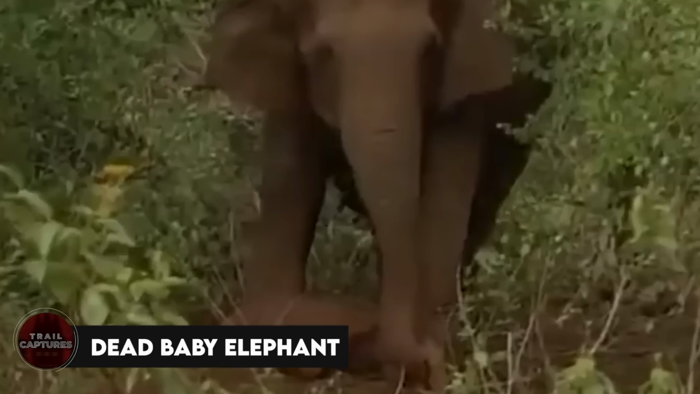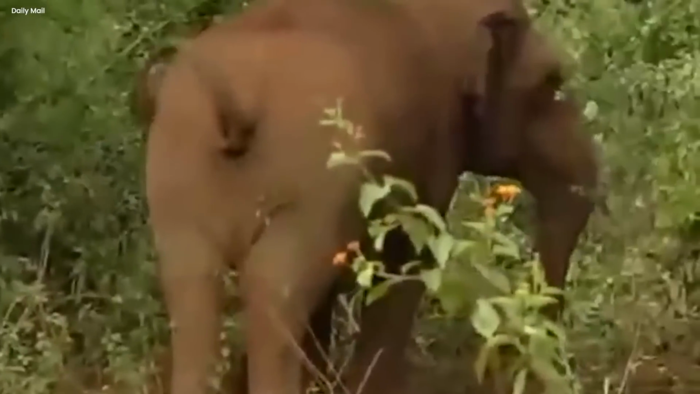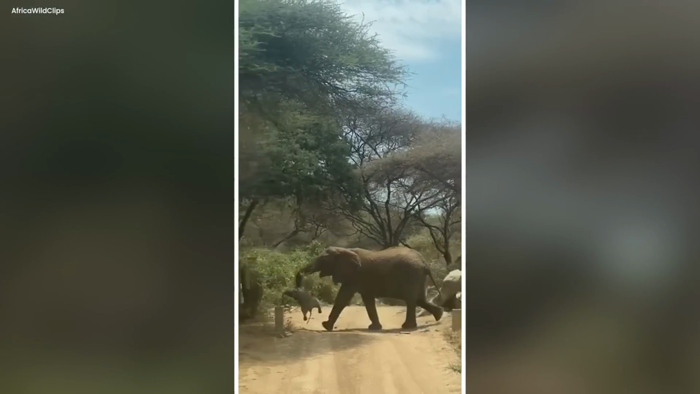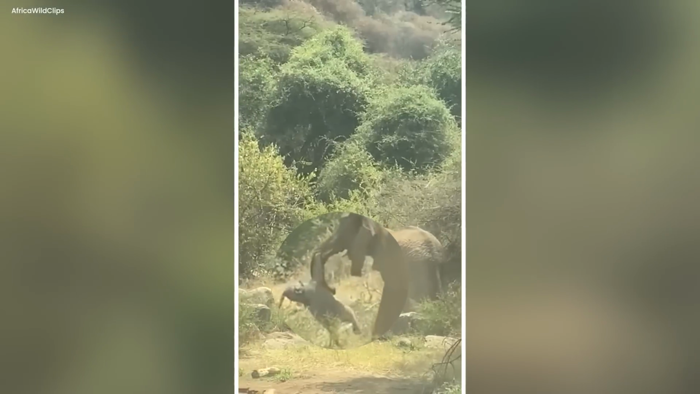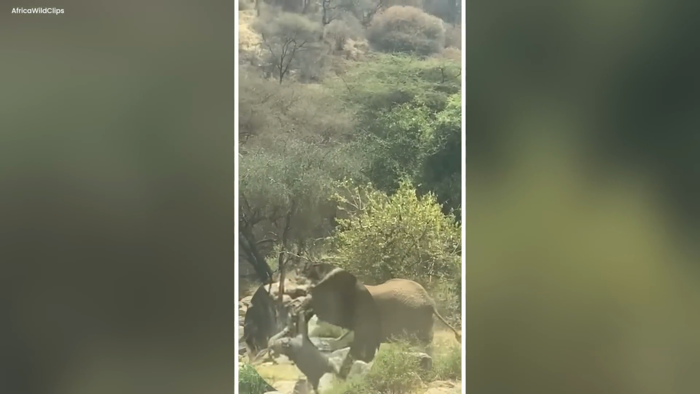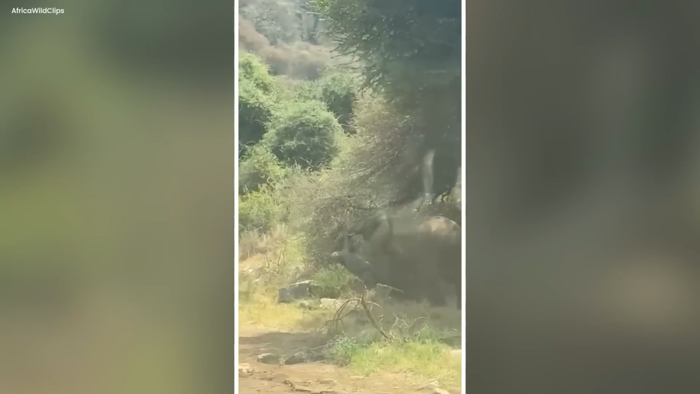Dead baby elephant. In a big green jungle, something really sad happened. A huge elephant with tears in his eyes gently picked up his itsy baby with his long nose. The baby elephant was not moving anymore, and it made the big elephant very sad. So with a slow and careful touch, the big giant used his nose like a gentle hand to lift the little one. Feeling really, really heavy inside, the big elephant started walking, carrying his baby down from the place where it could not play and be happy anymore.